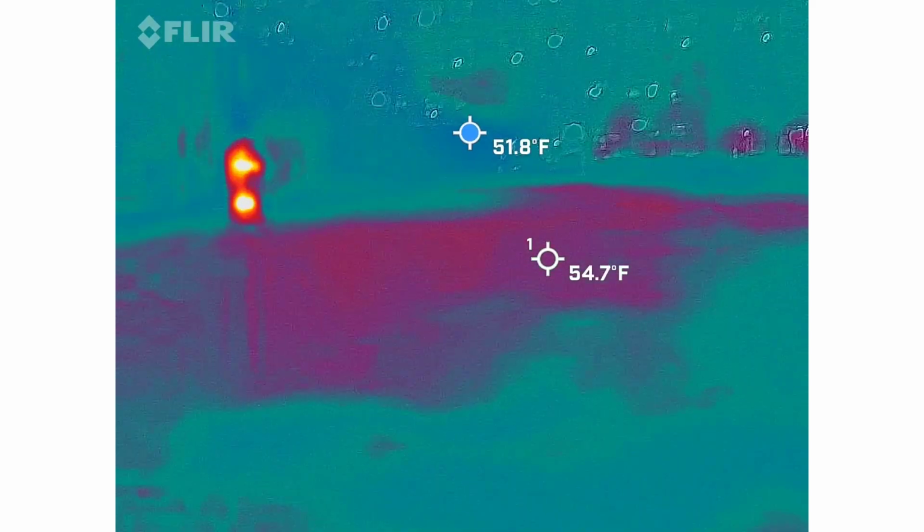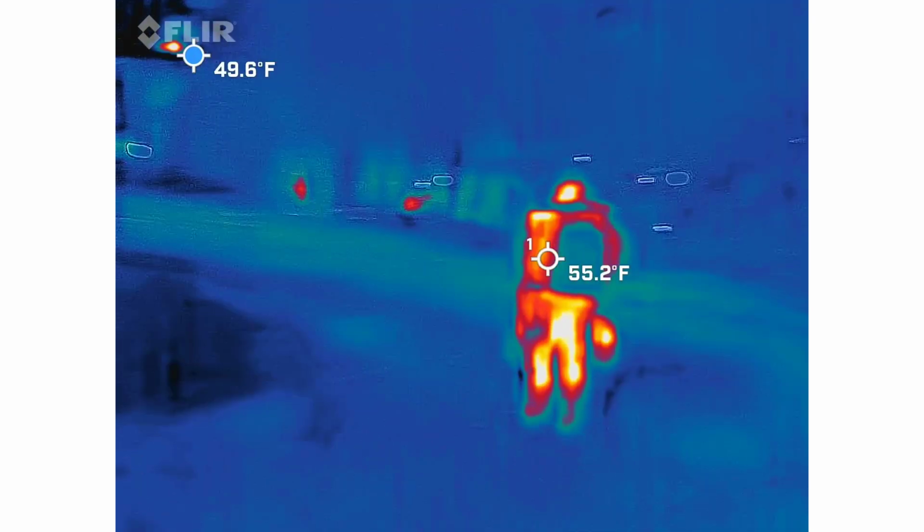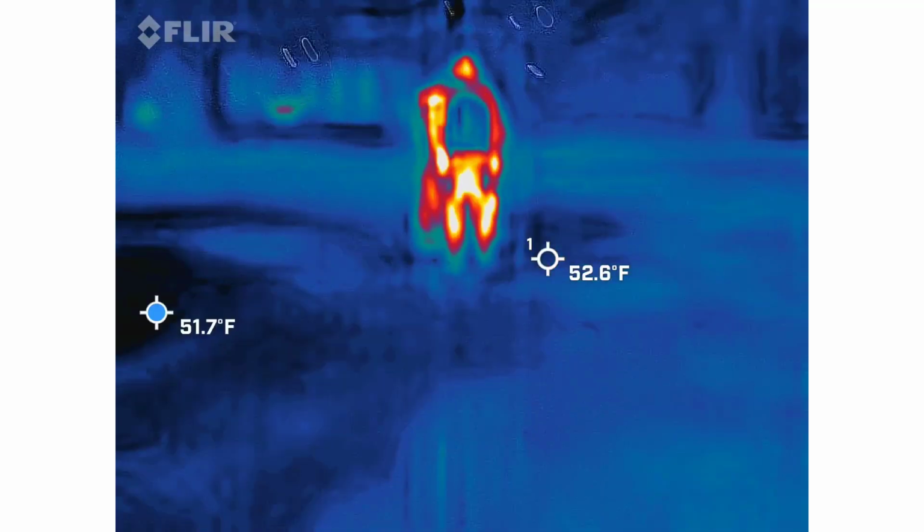What do you got going on there, man? You got switched up a little bit? Yeah, he's the best. We had a 4.2 right here. That's the lab.